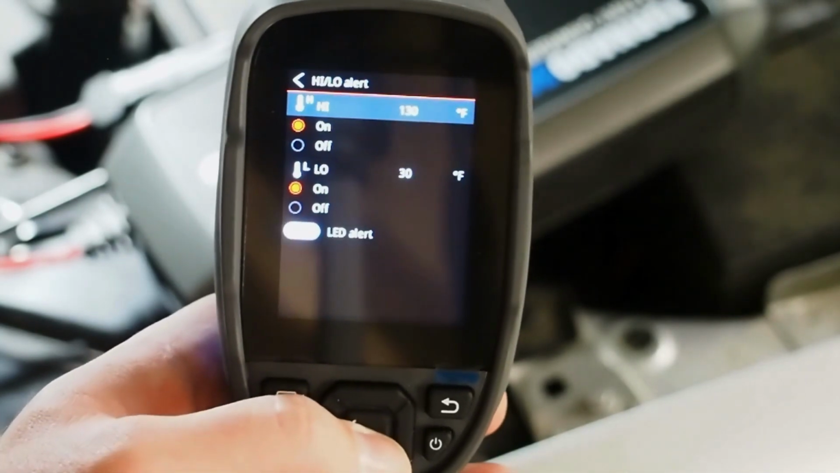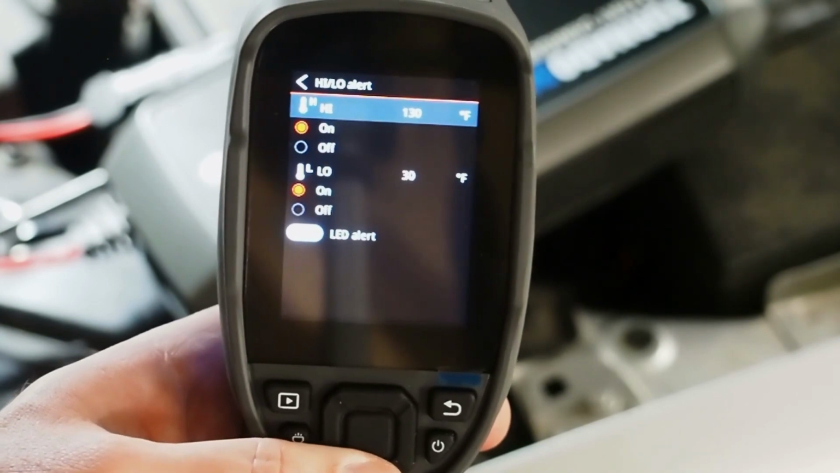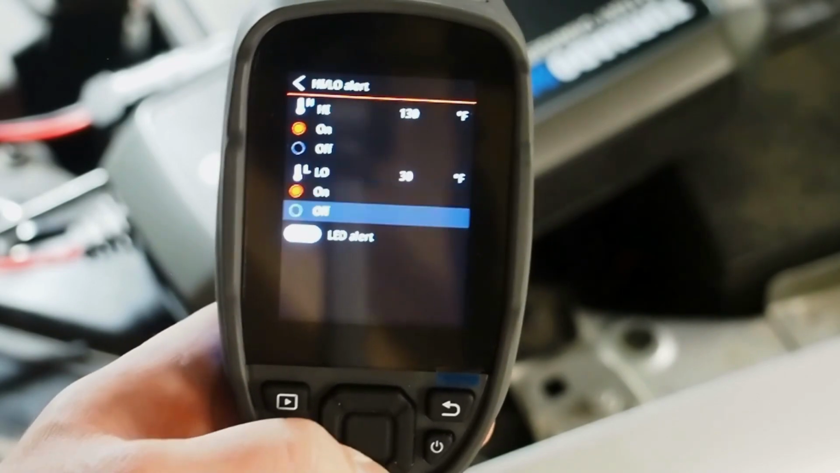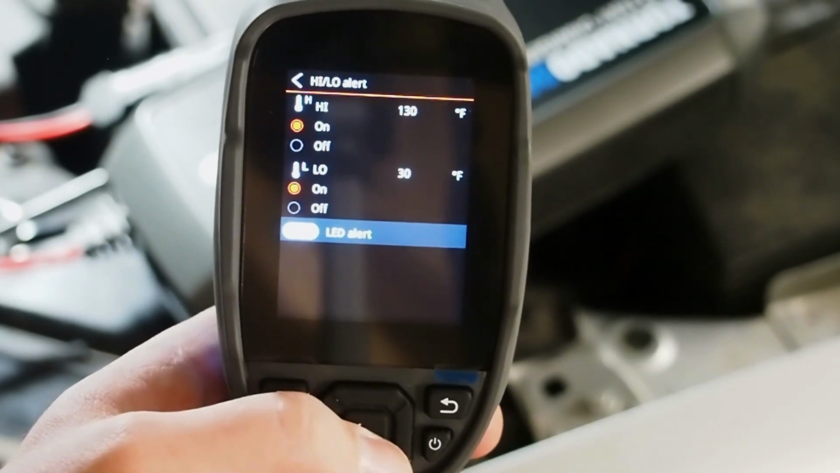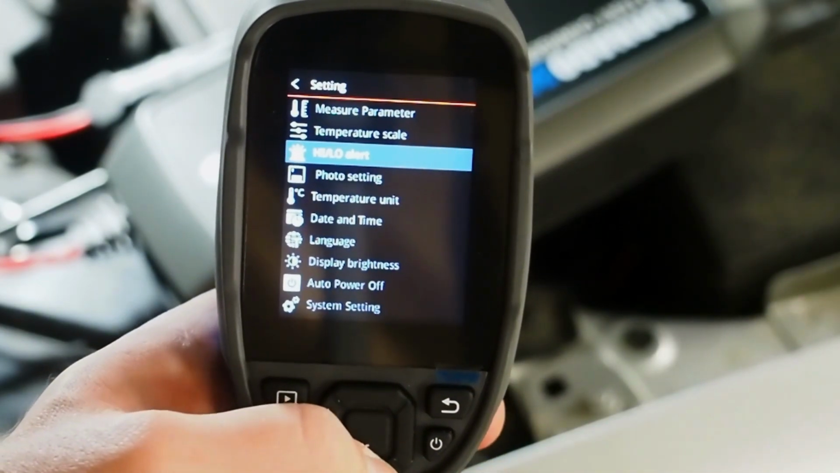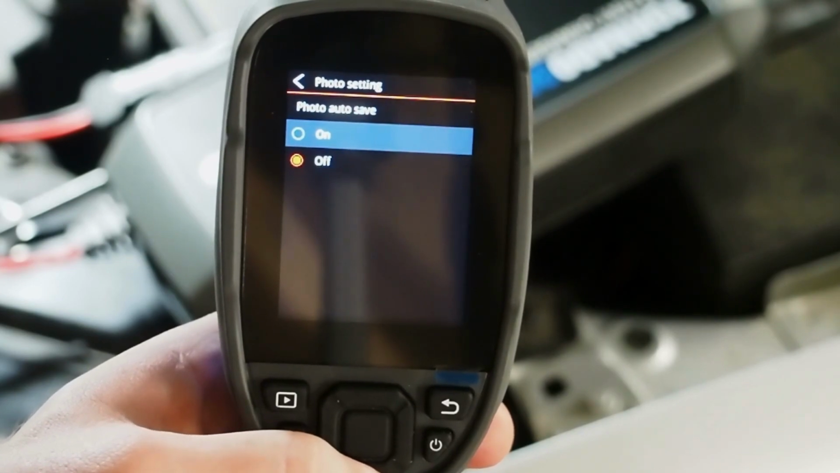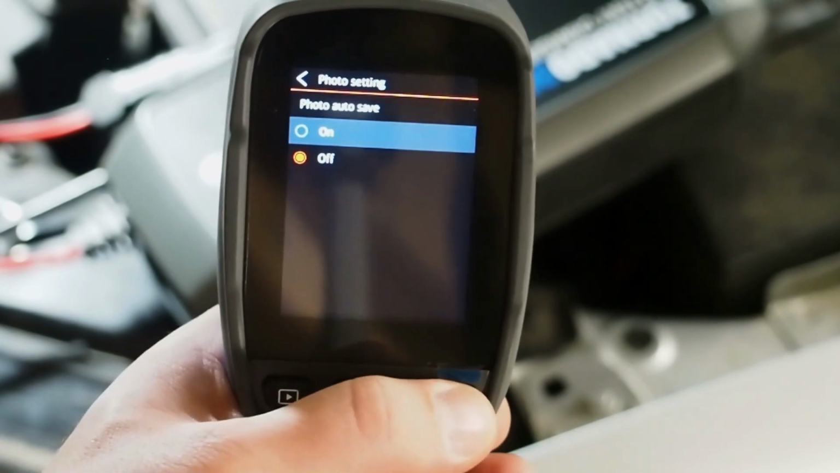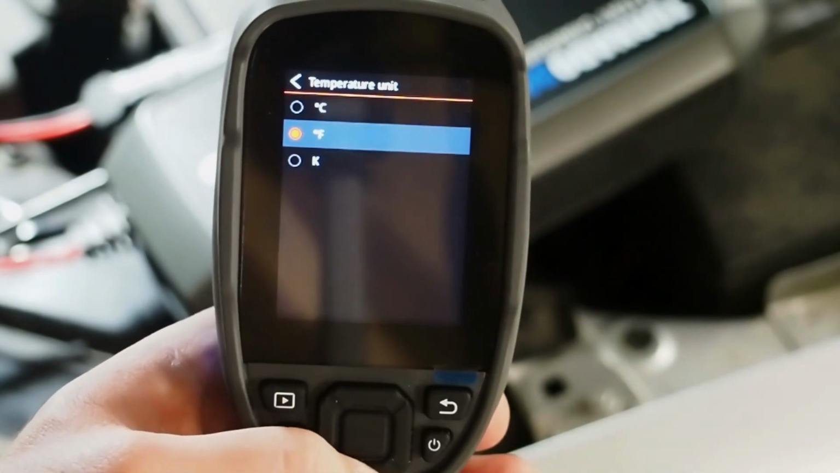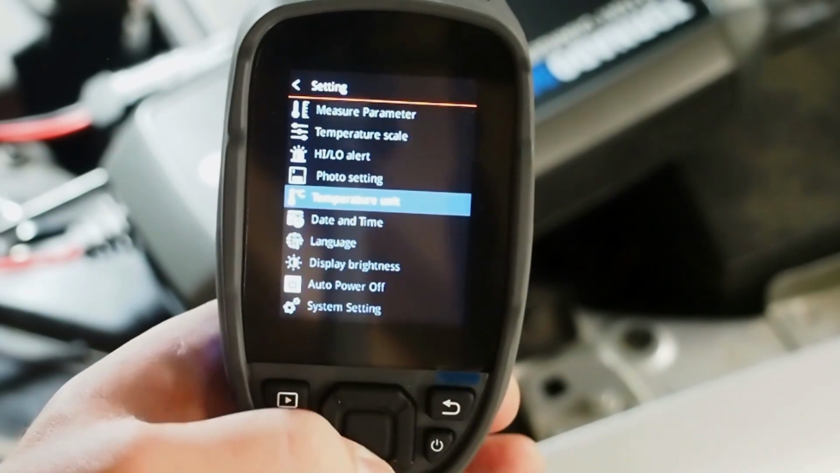We've got a high and low alert that we can actually tell the tool to set for thresholds, and these are all customizable, which is pretty sweet. Can also turn on an LED alert, which is a pretty awesome feature. So it'll actually set off an LED if you exceed either of the thresholds you set. Photo setting, probably want to change this to the autosave on, just to make sure you're not missing out on information. Temperature unit, this one allows you to change between Celsius, Fahrenheit, and Kelvin.